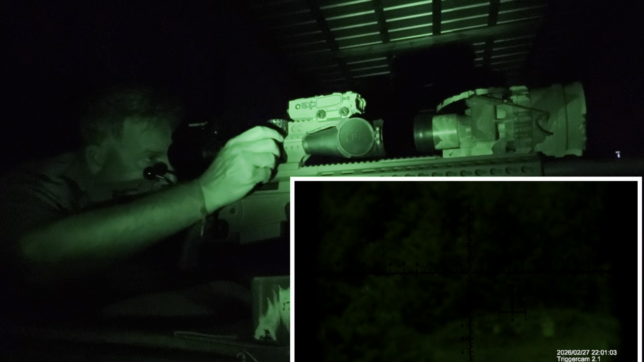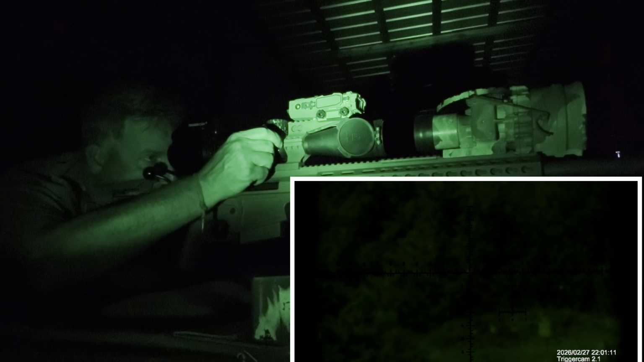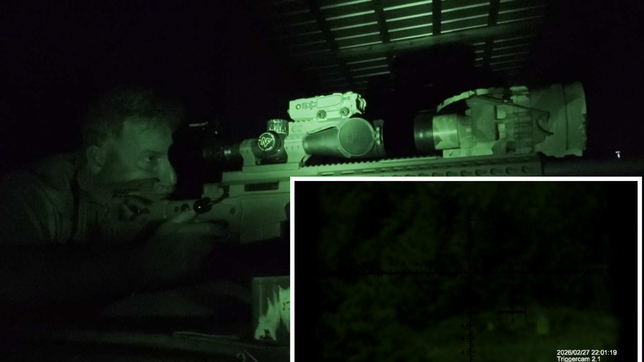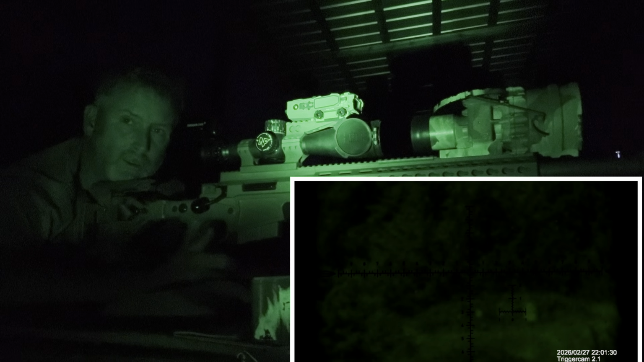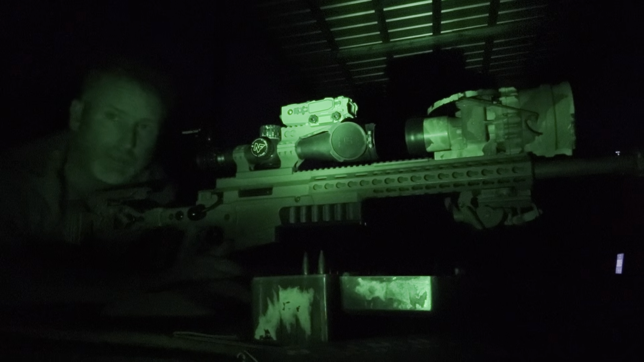So I'm going to dial in that 1/2 mil. So I could try to hold 4.3 center and get that hit. That target is very small, so it's hard to distinguish. And there you go. So the smaller targets, right? If I dial it in, I'm probably going to be more consistent, more accurate with my dial than I am trying to hold it.